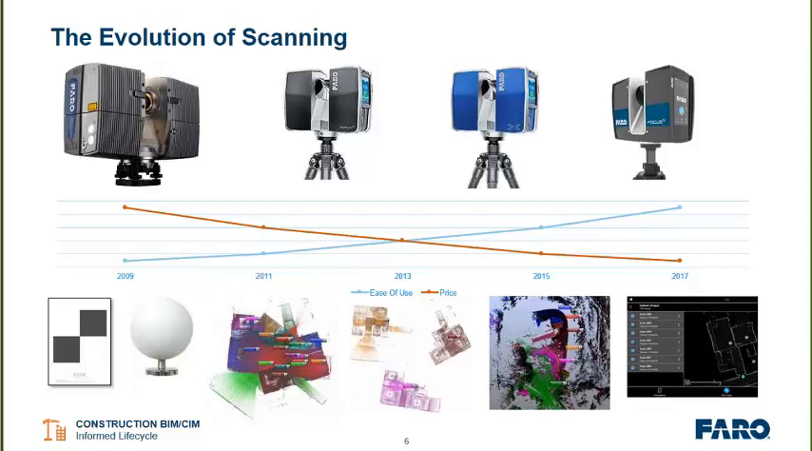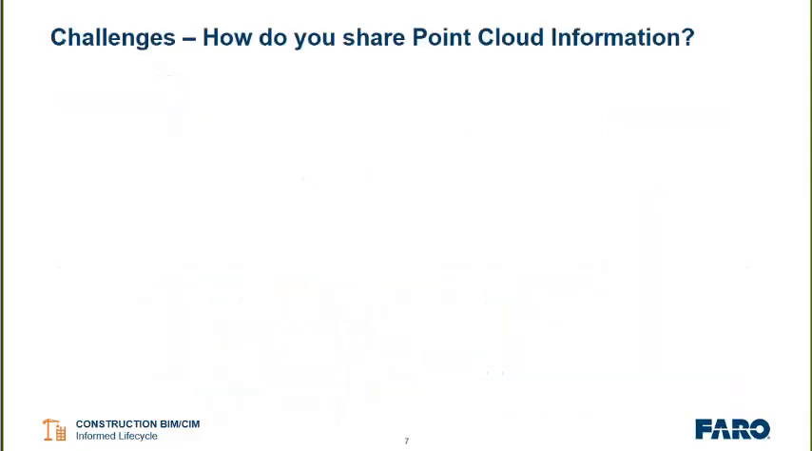Both of these have culminated in our most recent hardware and software, making it easier than ever to capture and register simultaneously with the Focus S scanner and Scene 7.1. The graph in the middle highlights how even as we've improved the ease of access and ease of use of our technology, we've also brought the prices down, allowing more people to get into the field.